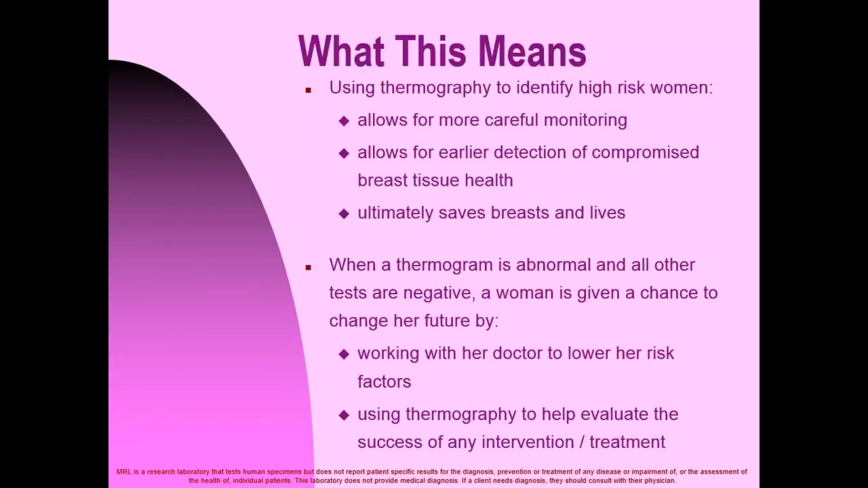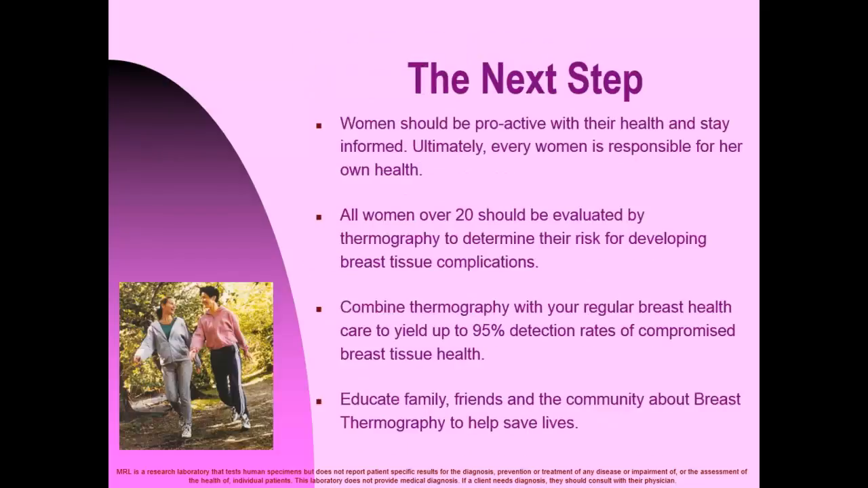What this means: using thermography to identify high-risk women allows for more careful monitoring. It allows for earlier detection of compromised breast tissue health. It ultimately saves breasts and lives. When a thermogram is abnormal and all other tests are negative, a woman is given a chance to change her future by working with her doctor to lower risk factors, or her practitioner using thermography to help evaluate the success of any intervention or treatment.